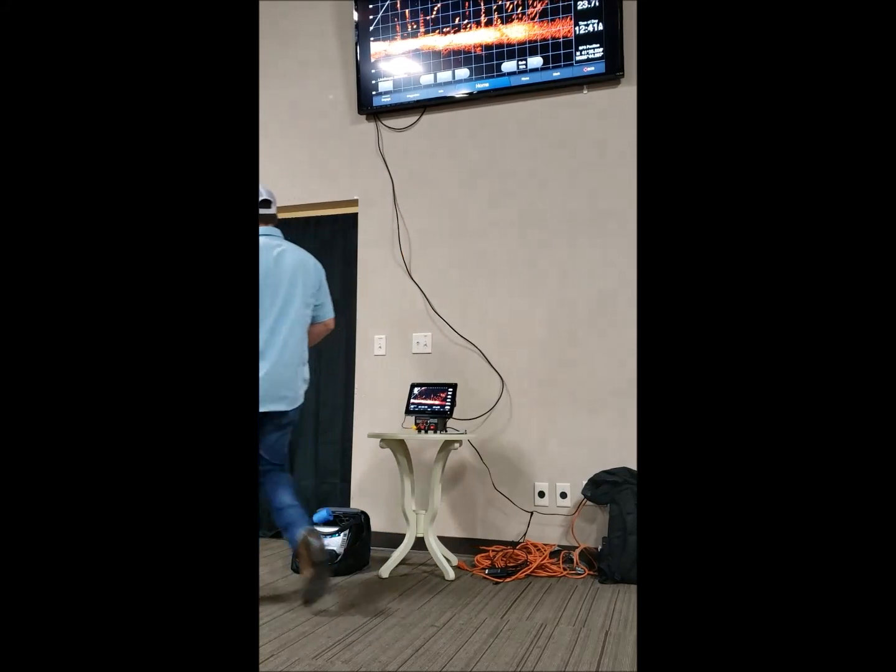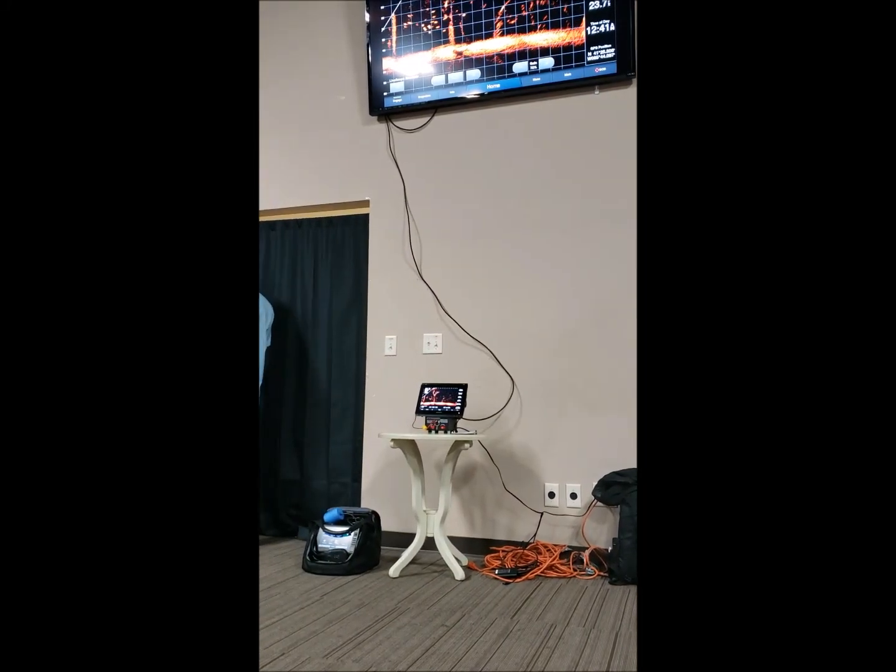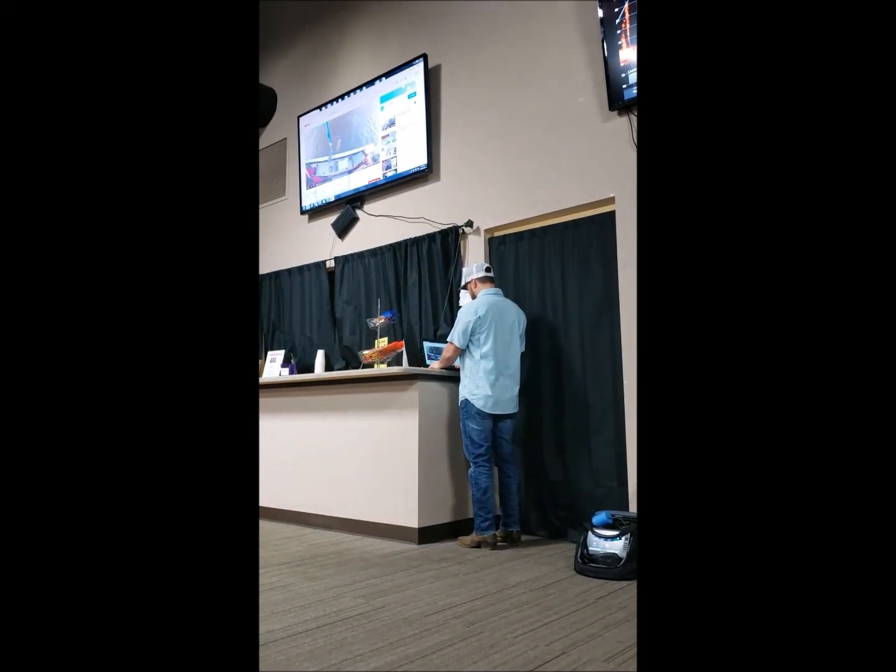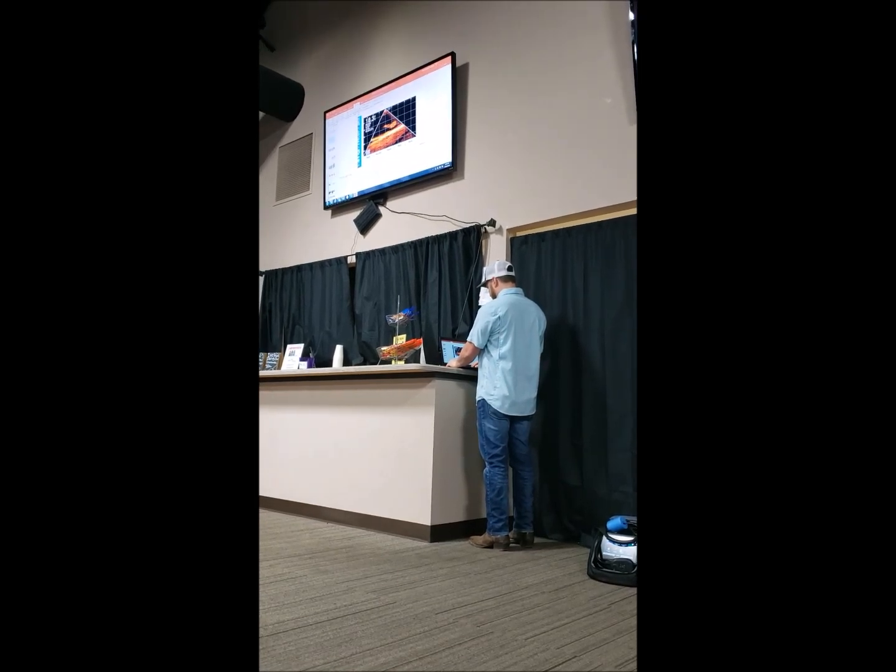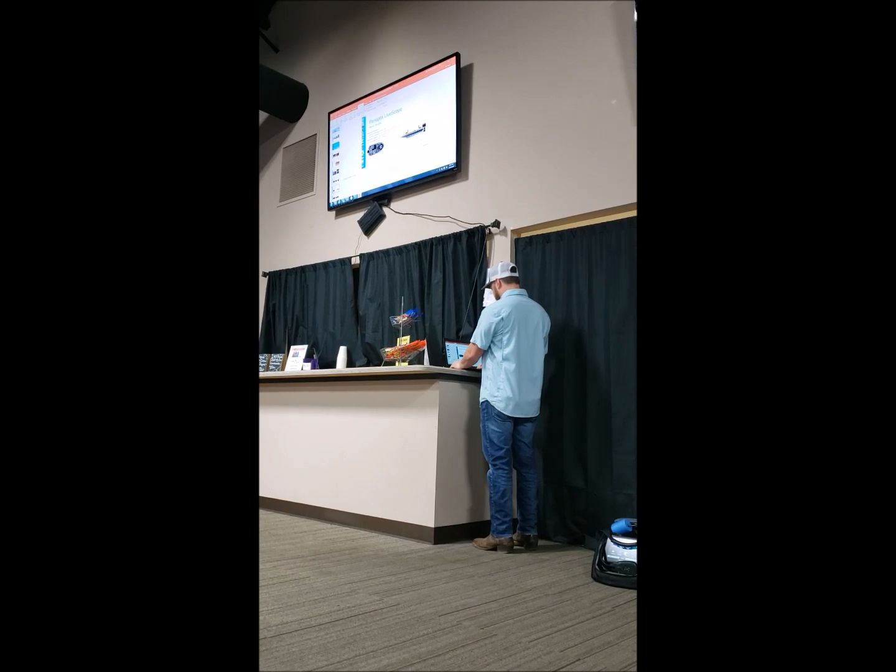Let me go back to this image here. Remember that chart you showed with the whole bow? You had that one chunk in the middle. You're losing that chunk in the middle. Your left to right, is that 5 or 20?